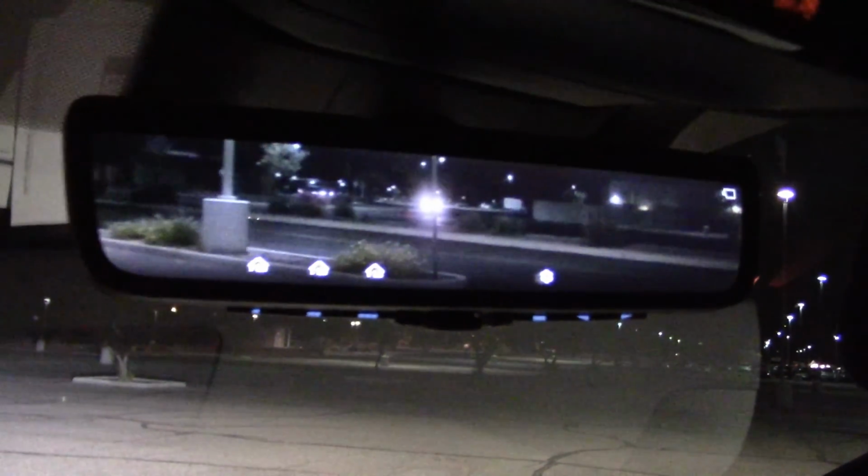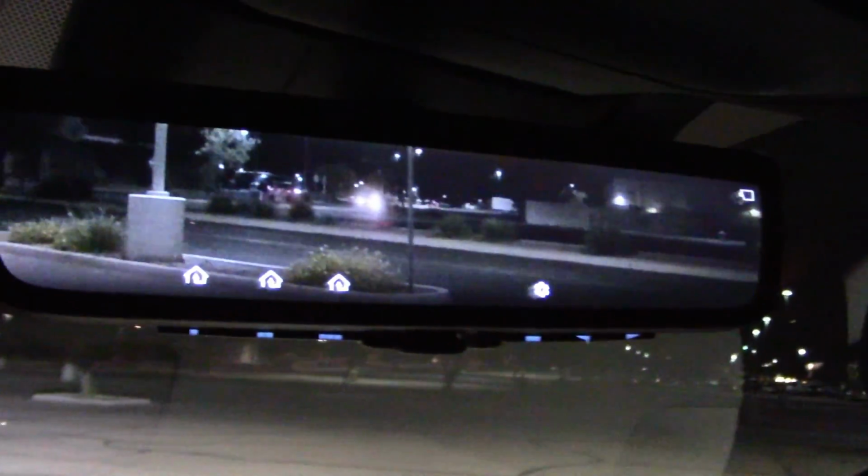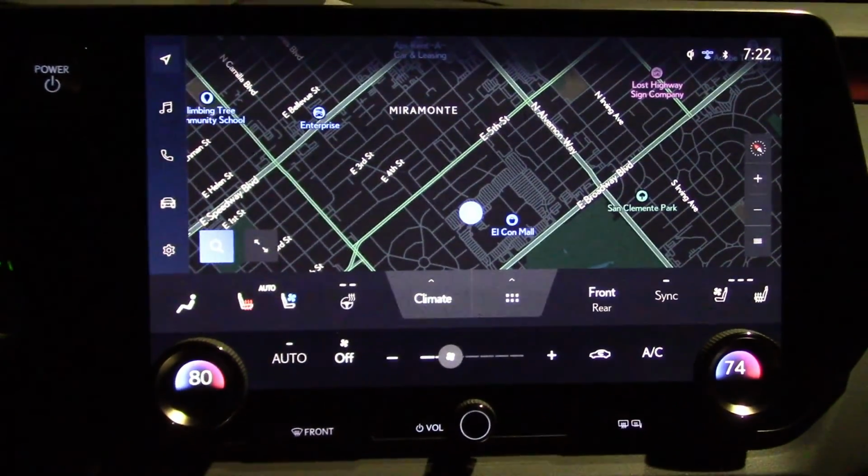If you watch my videos, I cannot stand auto-dimming mirrors, unless they have a switch to turn them off. We don't here, however. We also have a camera. So, that's your choice. Looks pretty good in the parking lot. We have light, but on the street, it might be a different story, as we'll find out when we hit the street. And here we have a large info screen.